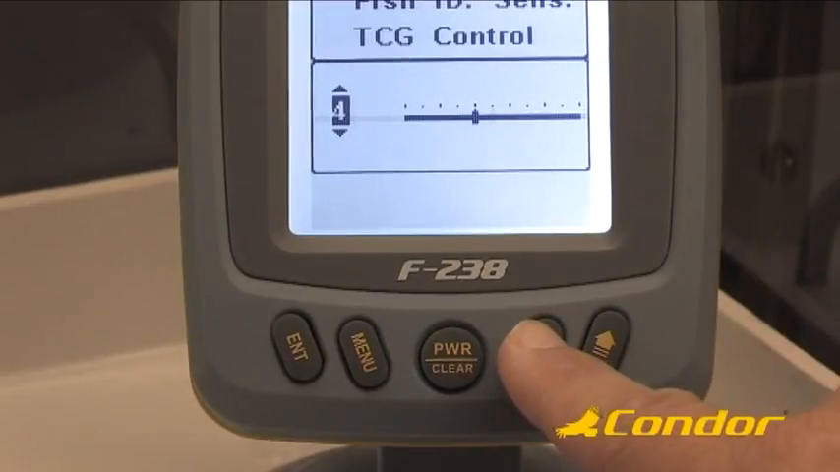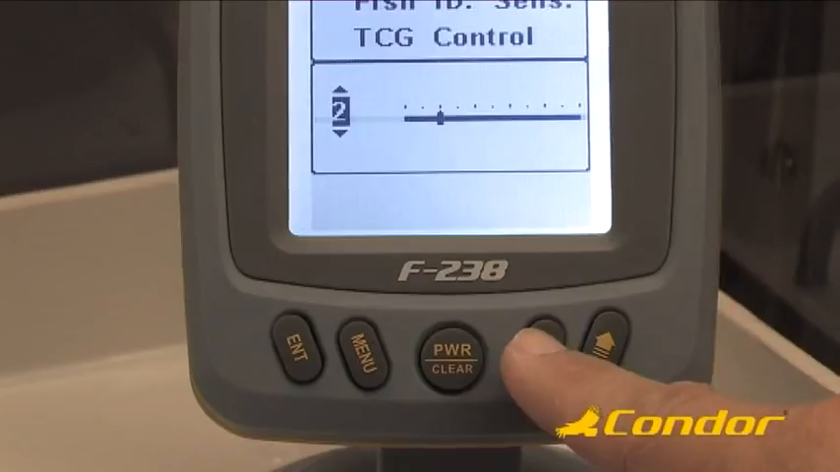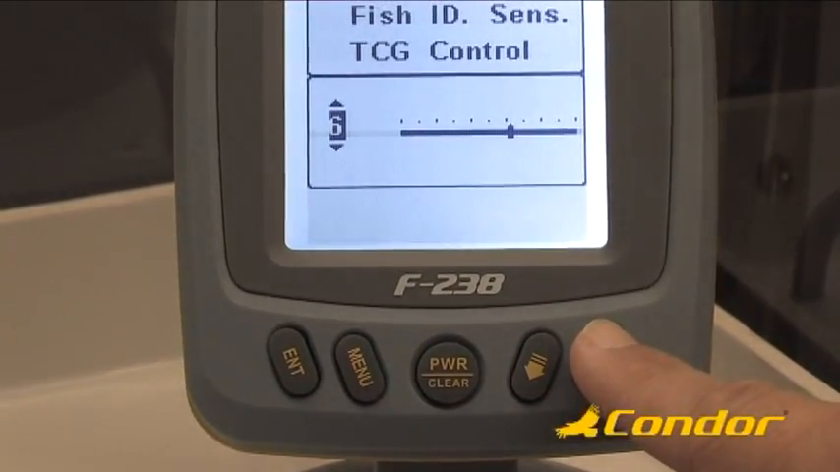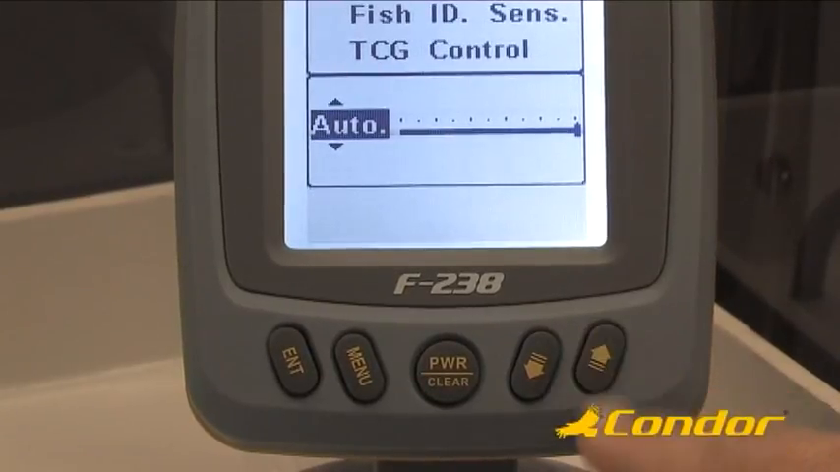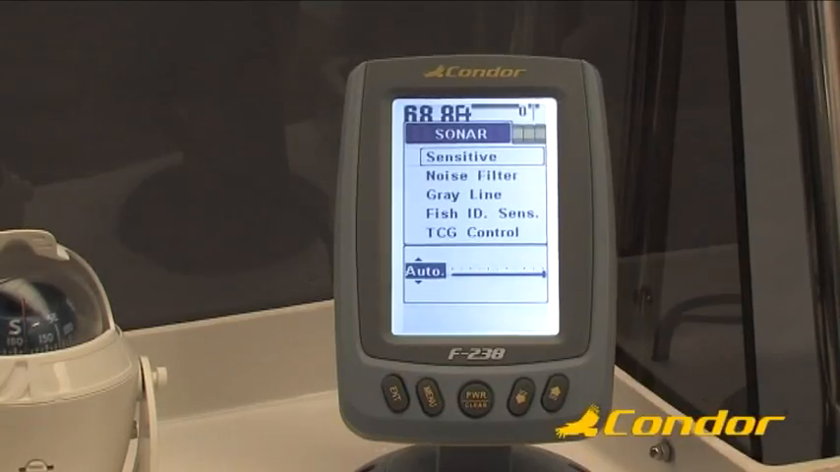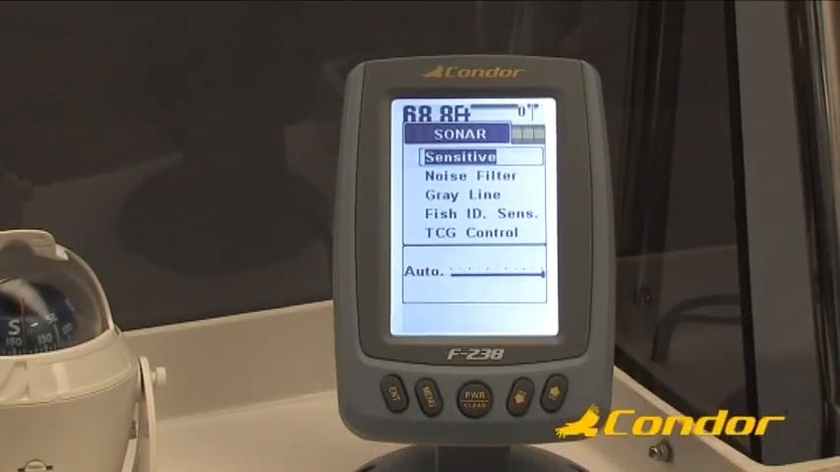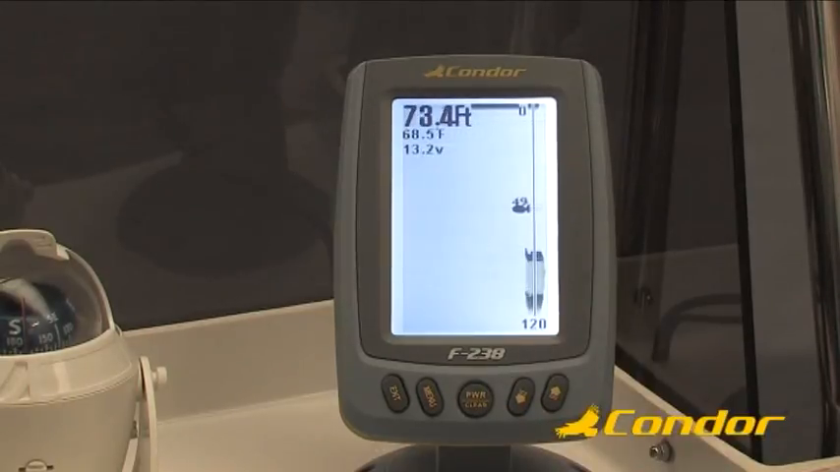The number on the left will change, showing the selected level of sensitivity. The sensitivity can be adjusted at 9 levels from 0 to 9, or it can be set to auto. The default setting is auto. Once you have adjusted the sensitivity to the desired level, press the Clear key once if you want to remain in this menu, or twice to go back to the normal operation screen.